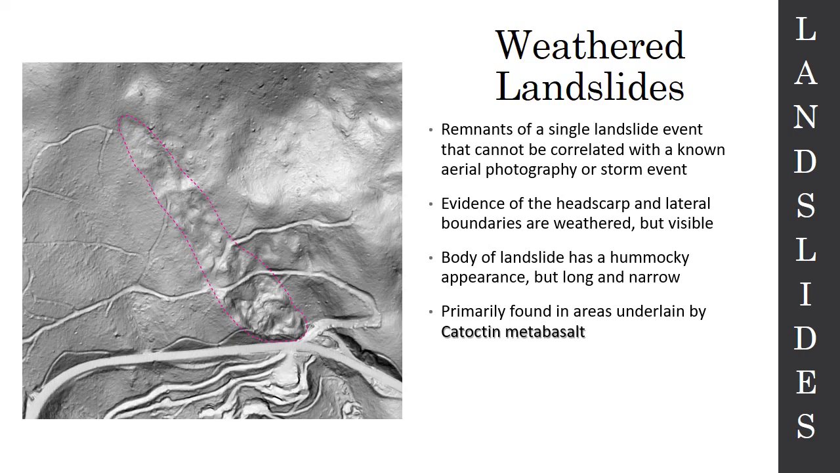They tend to have some evidence of a weathered headscarp. They have a narrow appearance. The lateral boundaries of them tend to be weathered. But they do sort of look like a modern landslide. I just don't know how old they are.